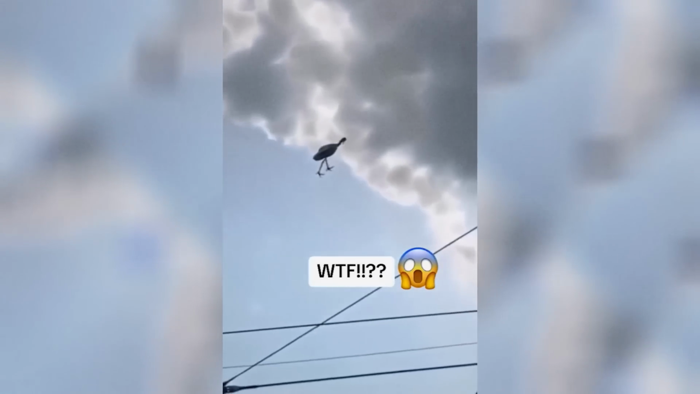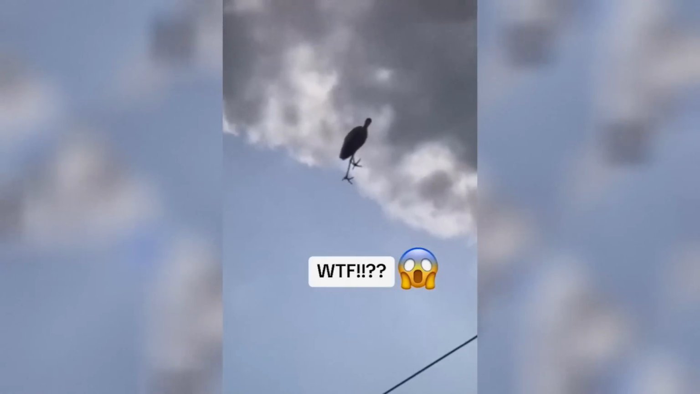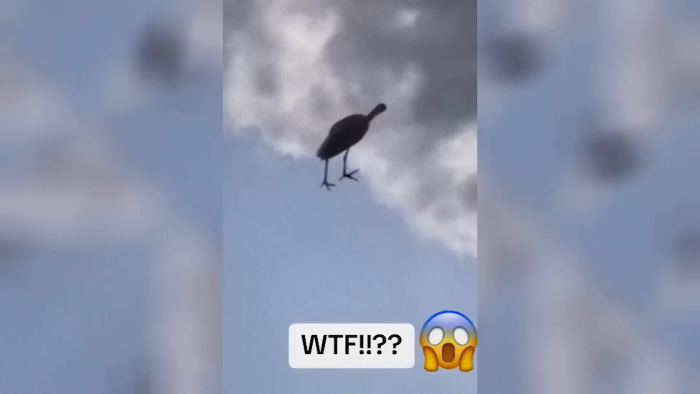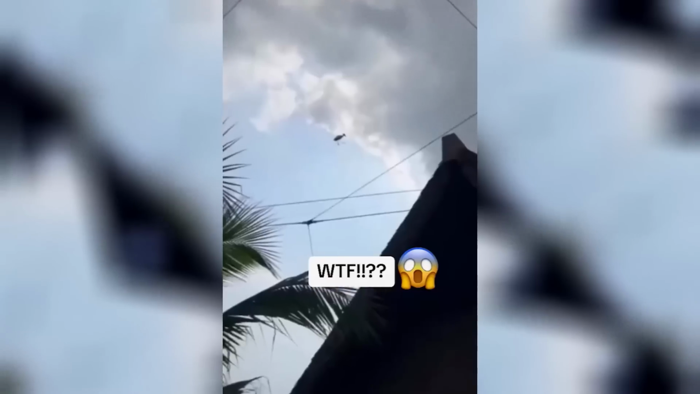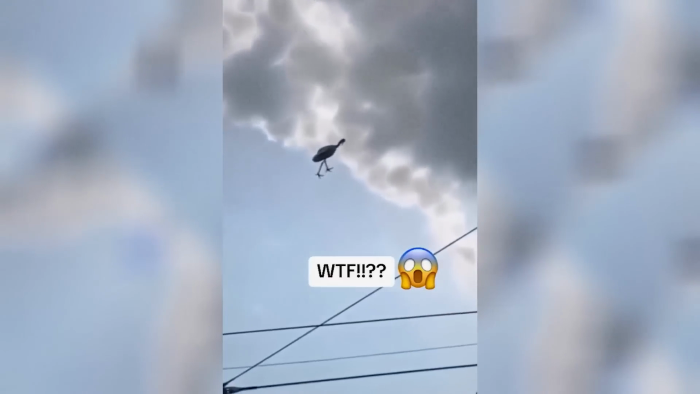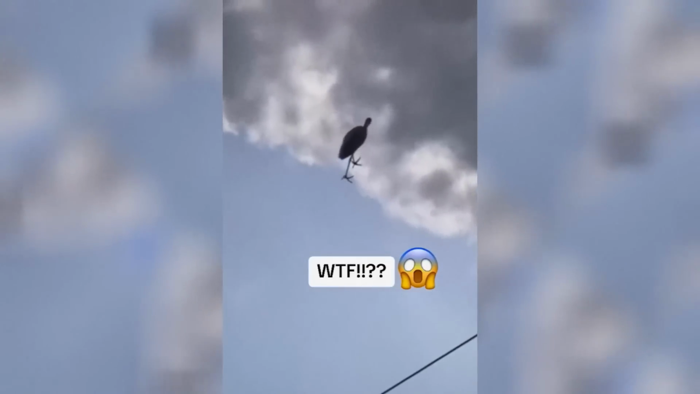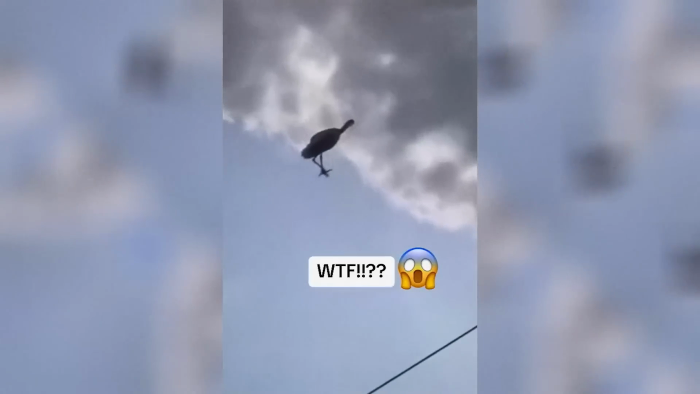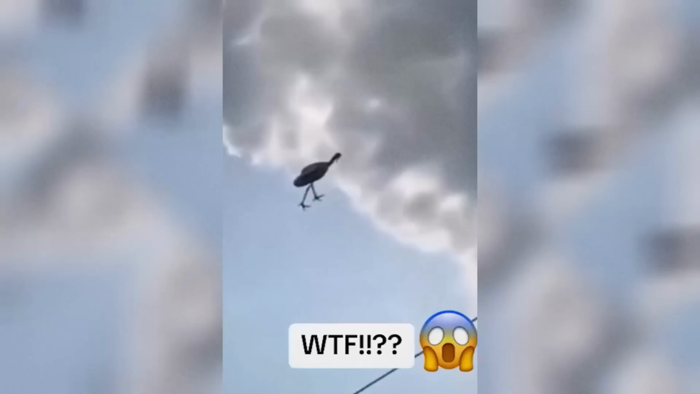This next clip is really just kind of weird to me, and it looks cool. I'm sure that there is a reasonable explanation, but this video has been going viral on TikTok. Kraken Double 13's clip shows something truly bizarre. A large bird appears to be walking through the sky, 20, 30, 40, 50 feet above in the air. This unusual sighting has racked up millions of views. Commenters are scrambling to make sense of this.